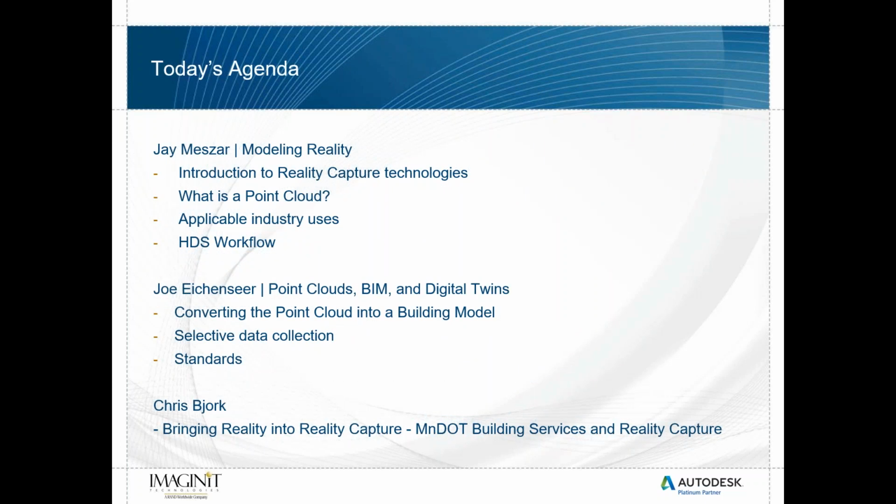All right. Thanks, Jay. So today I'm going to talk about modeling reality, and I'm going to provide an introduction to reality capture technologies, what a point cloud is, and its applicable uses within the HDS workflow.